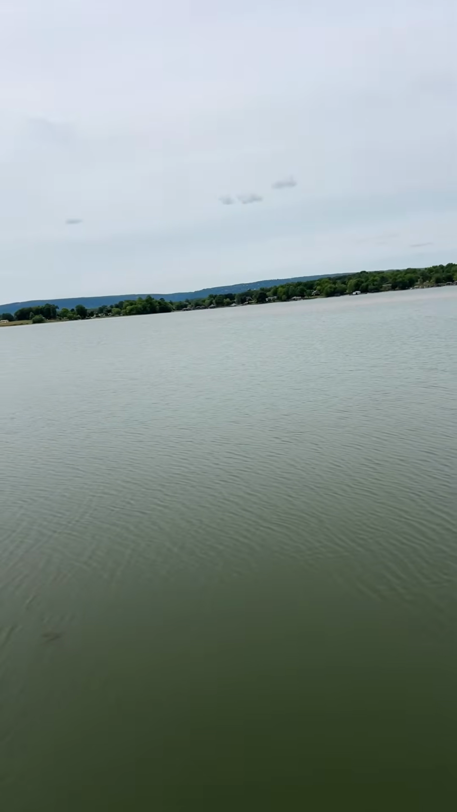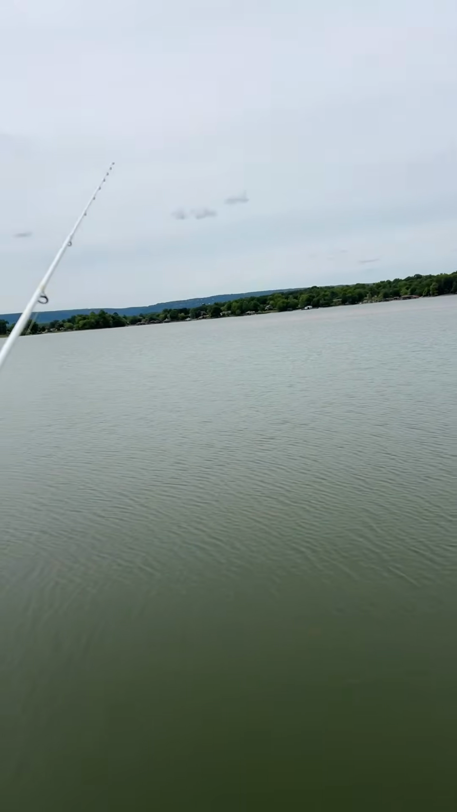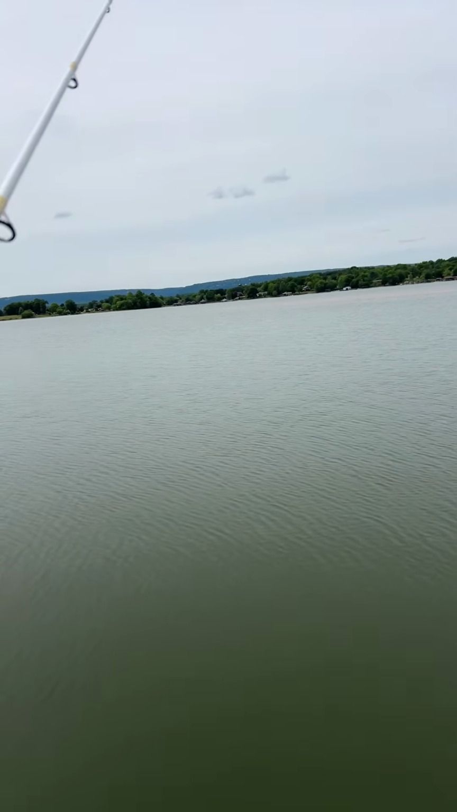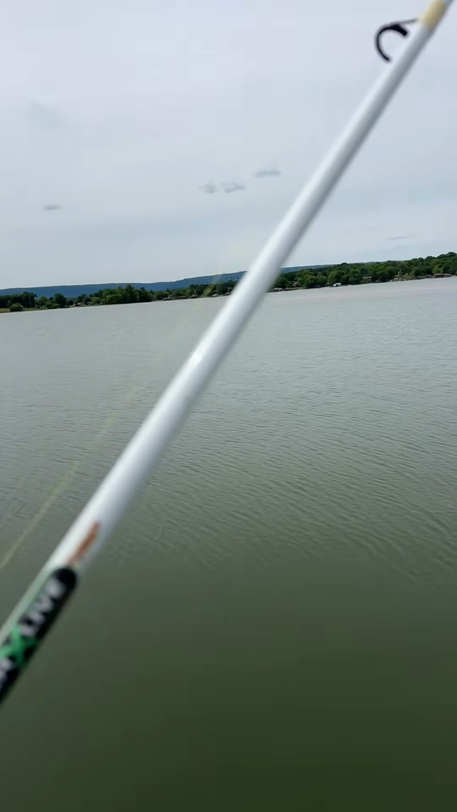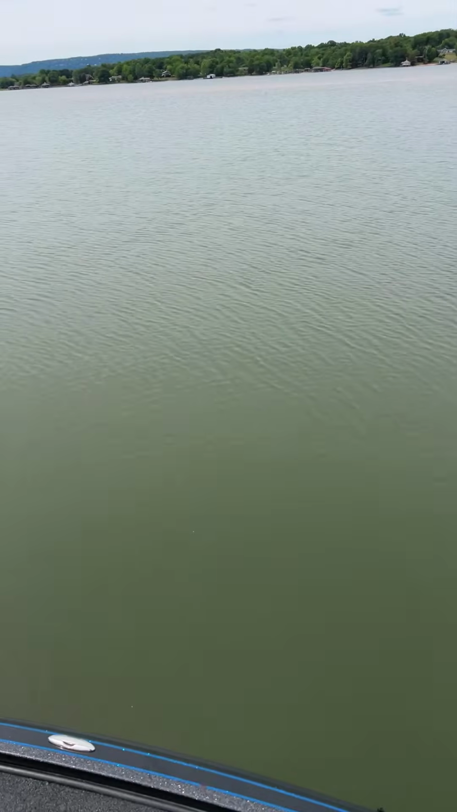Remember, it doesn't matter what state you are in. More than likely, everybody will be in a different state. So you pick your favorite lake in the state that you are in, you will go to that lake, and we're going to see who can bring in the biggest fish.